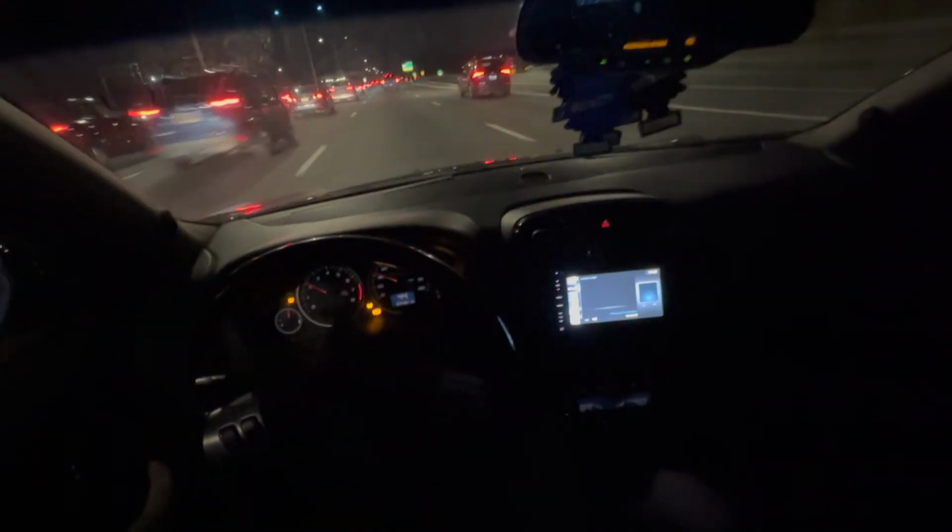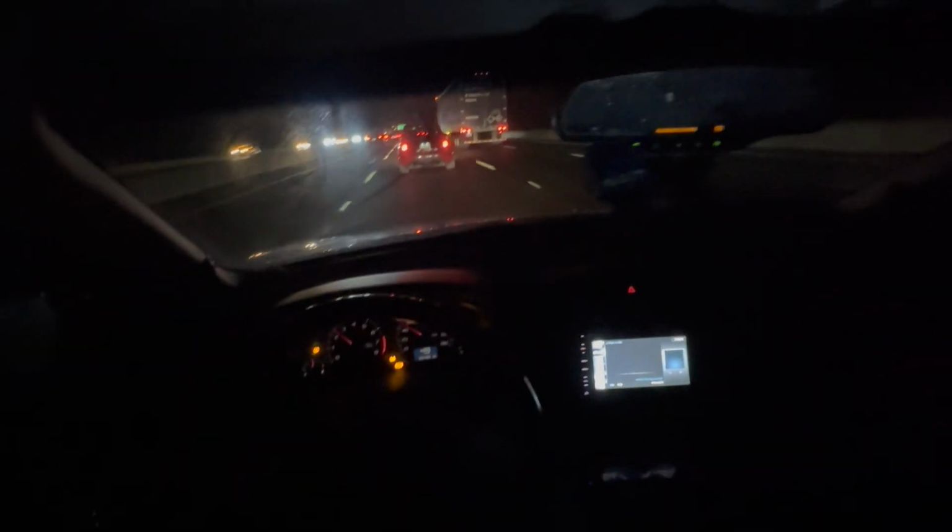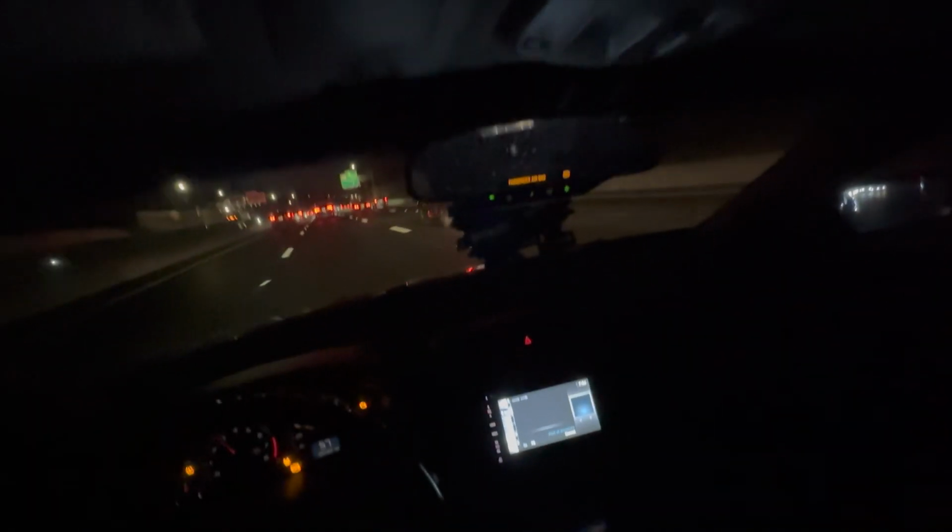Traffic. Looking for my chapstick. Getting kind of car sick. There's a Ford Maverick. Yeah, hella cars. And he's like half of a car. That's why I hate people that drive like that. That's why there is traffic. I don't know if you can see it.